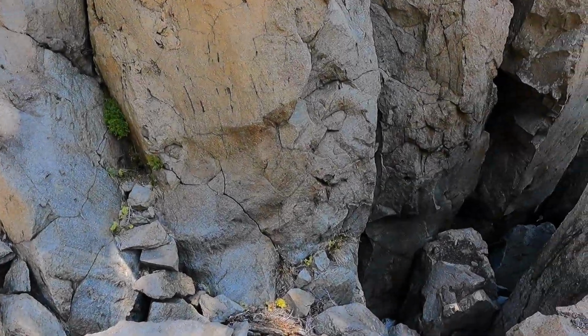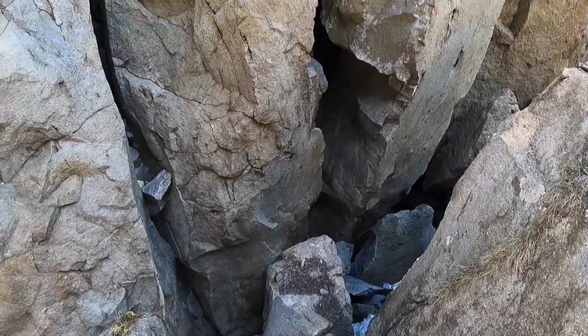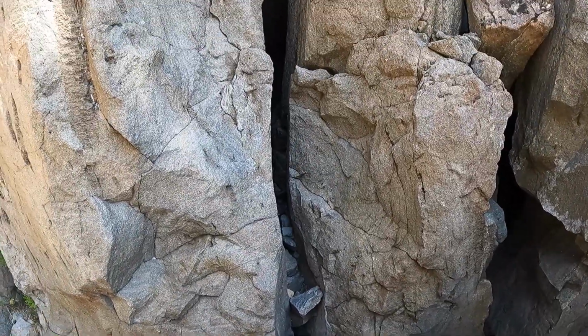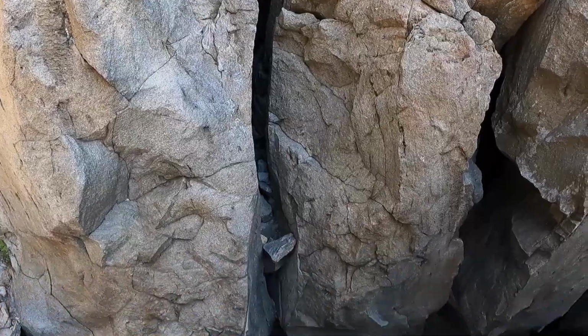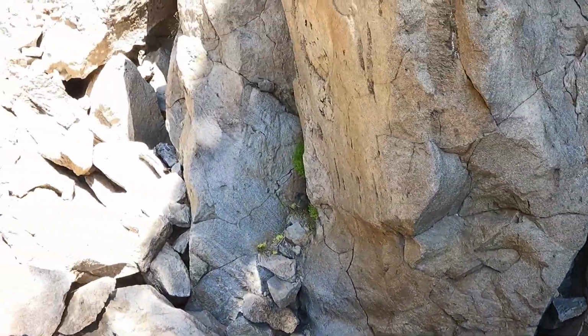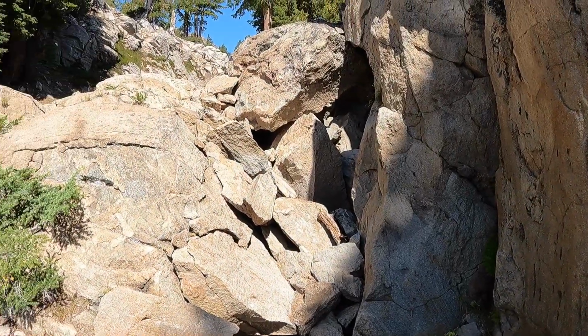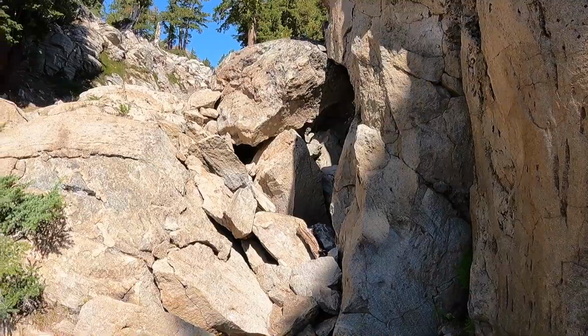Anybody else? This would be a spot that would hold water also in the winter time, or I mean in the fall, when everything else melts off, there'll be water in there. Might be a cool spot to put a camera.